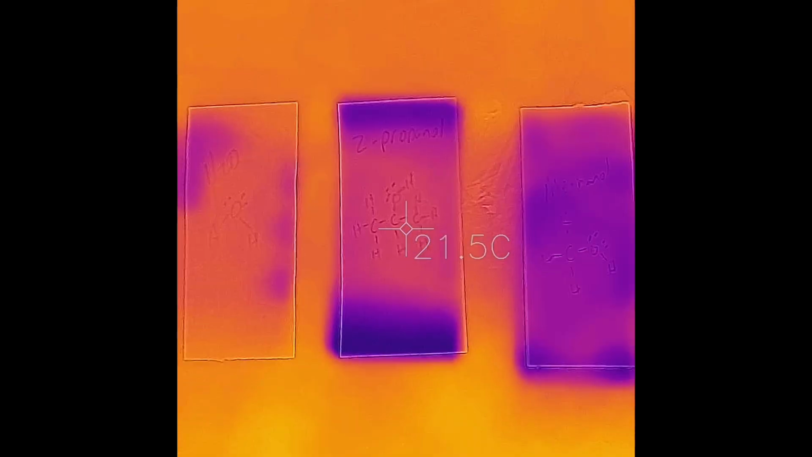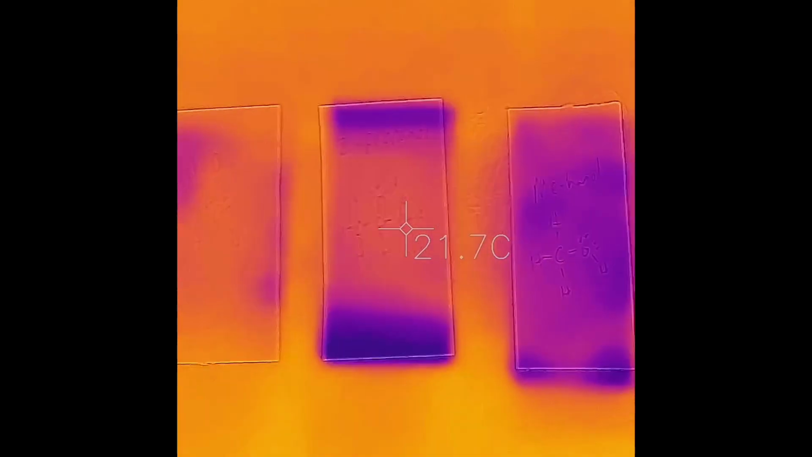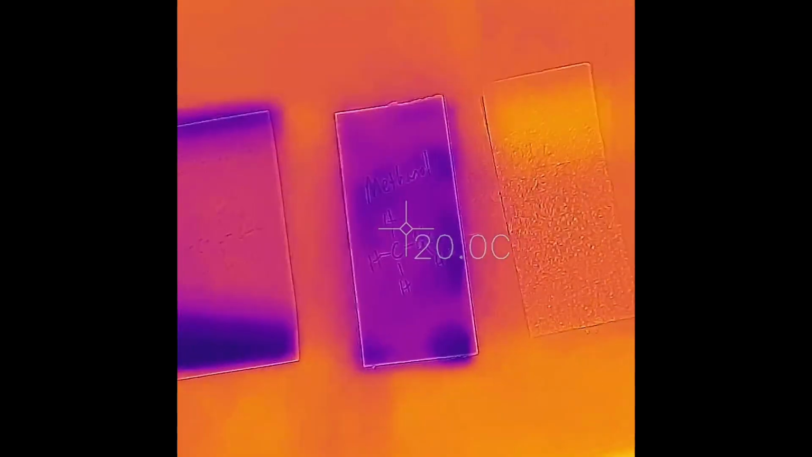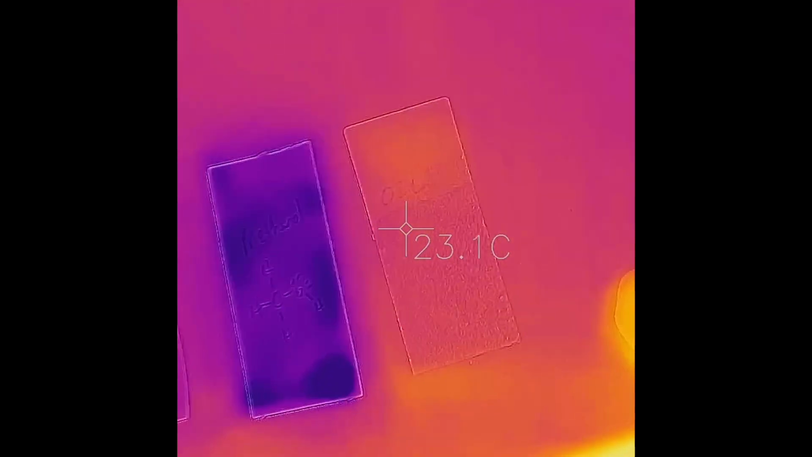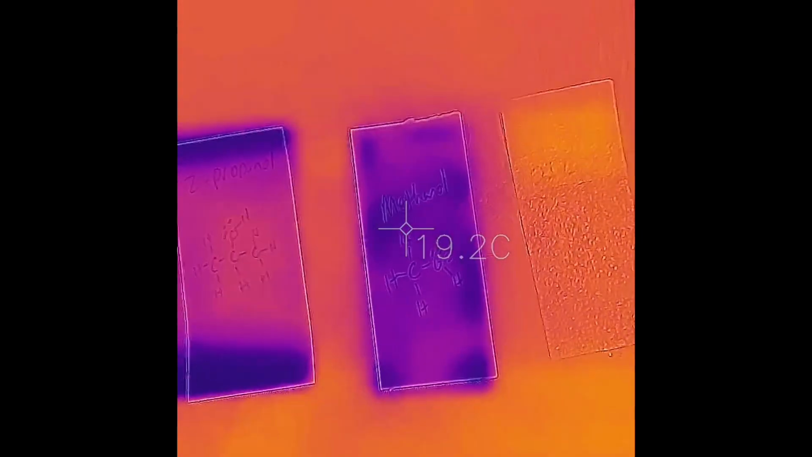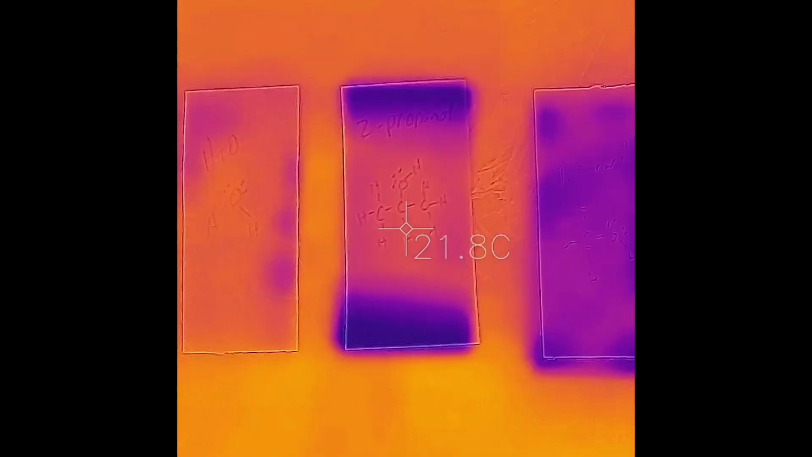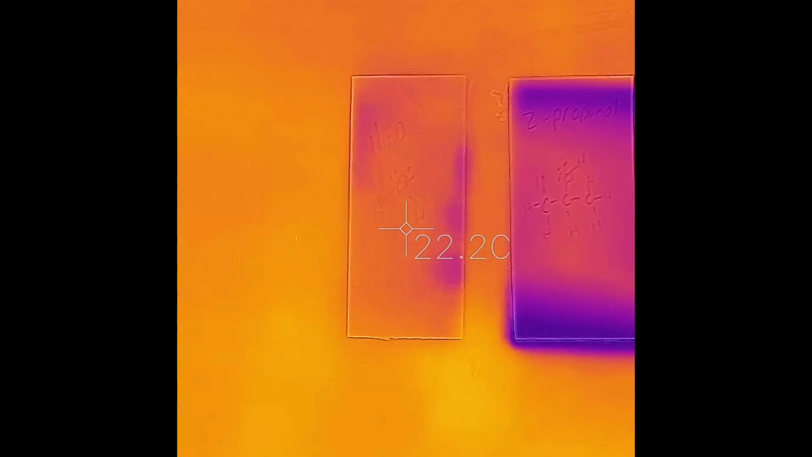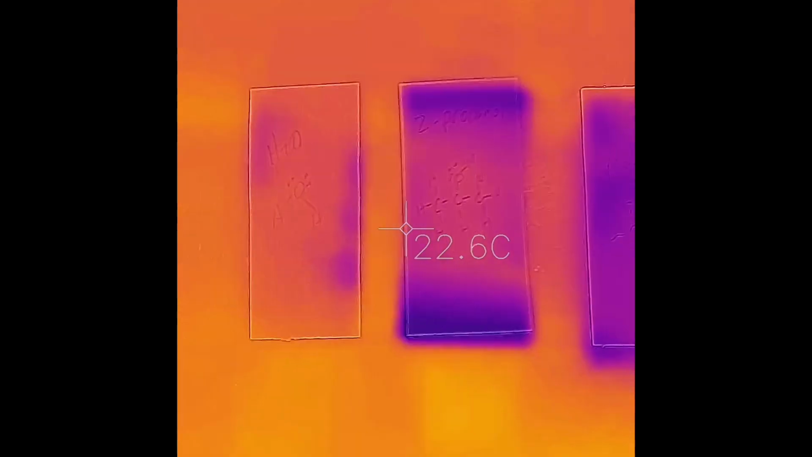All right. Yeah, 19 for the methanol. Again, the oil, the messy one, still at 24. Interesting. There we go. 19. There's the propanol, 21. Water's about 22. All right. Okay, so we got about 30 seconds, and then we're going to hit end.